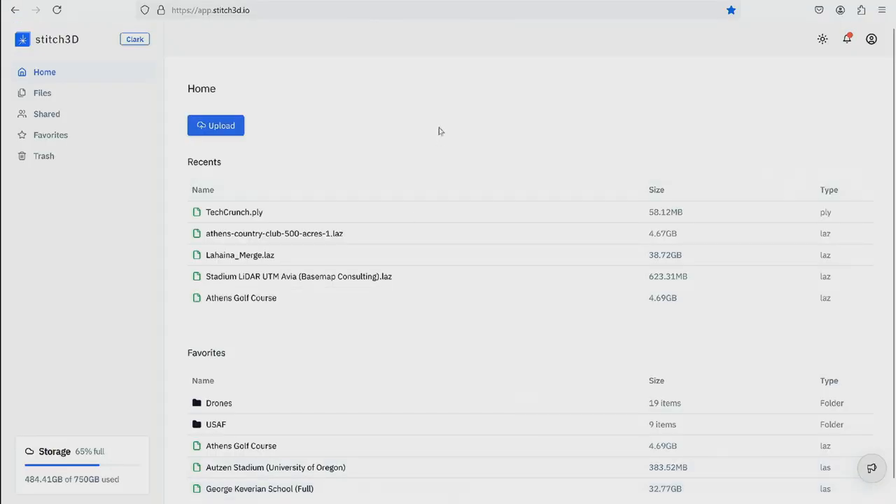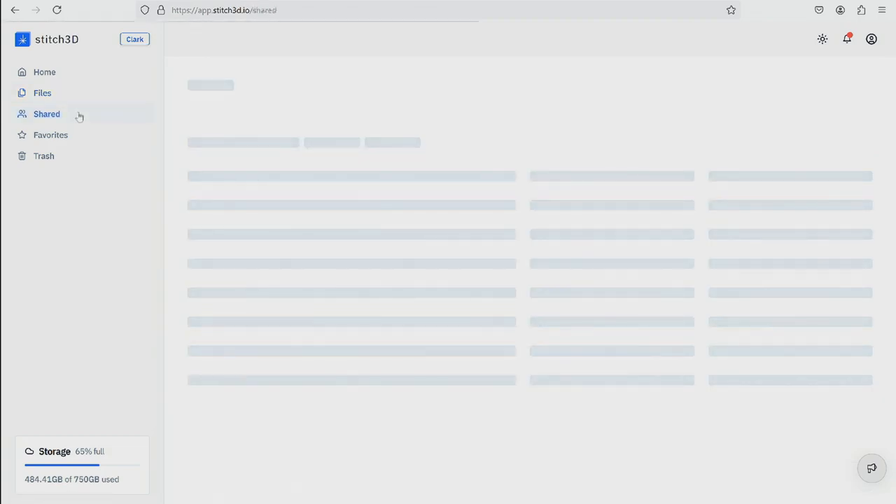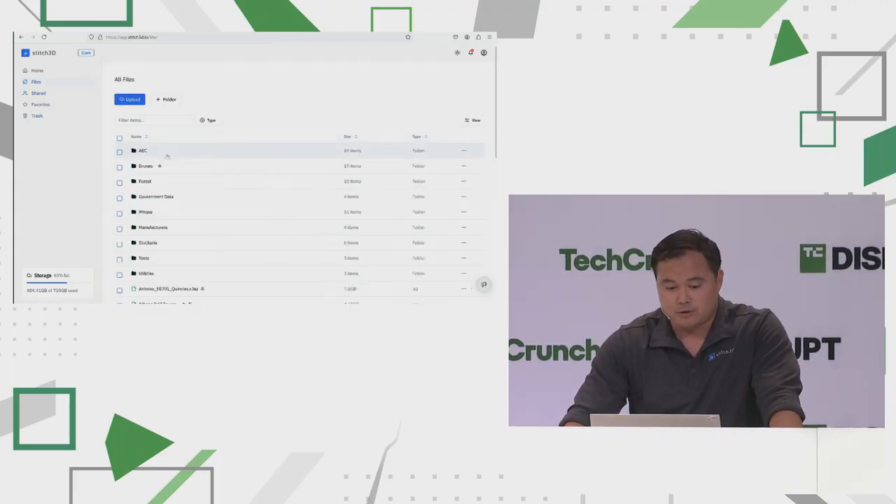All right, so what you're seeing here is the core Stitch3D platform, and what we've done is we've re-engineered the backend so the upload pipeline can handle point cloud files of any type or size. And we've hidden all this complexity behind a very familiar UI, because at the end of the day, we want the non-engineers to come on here and be able to use the platform, so you can go to your shared folders and see who shared a file with you.